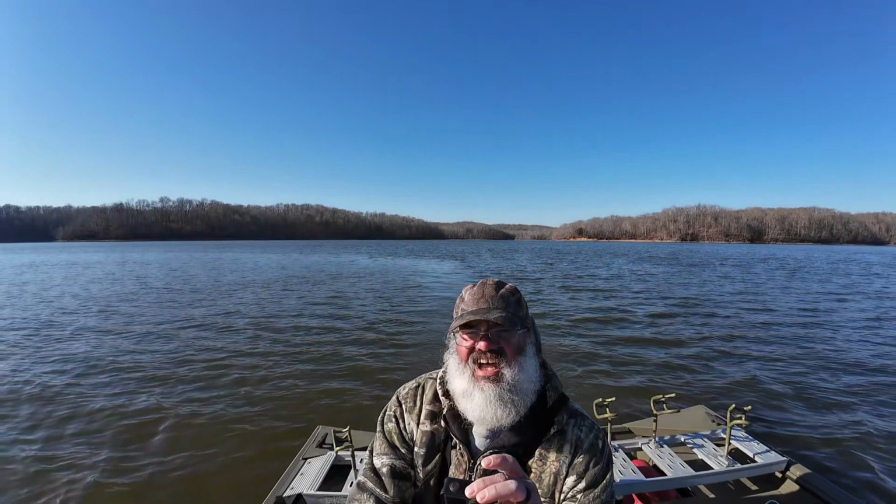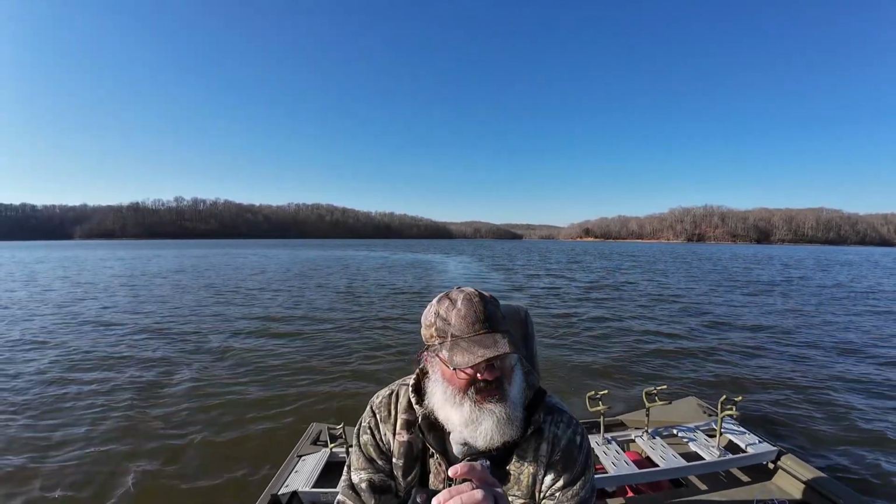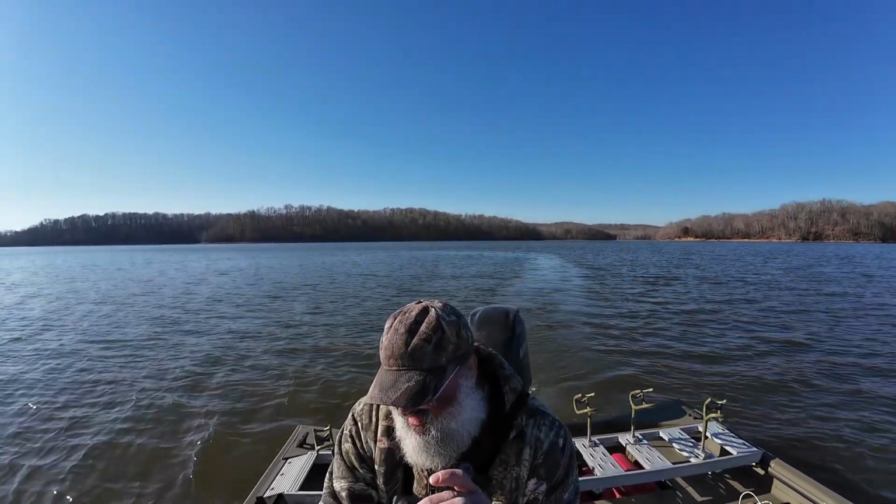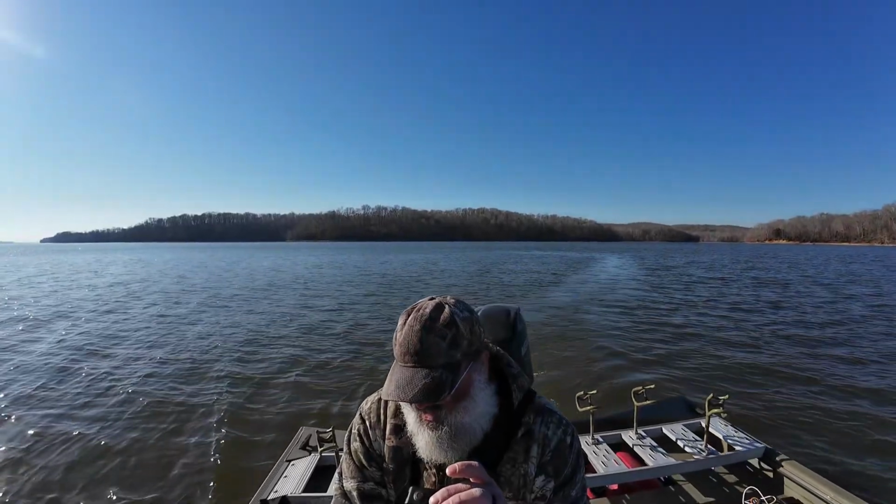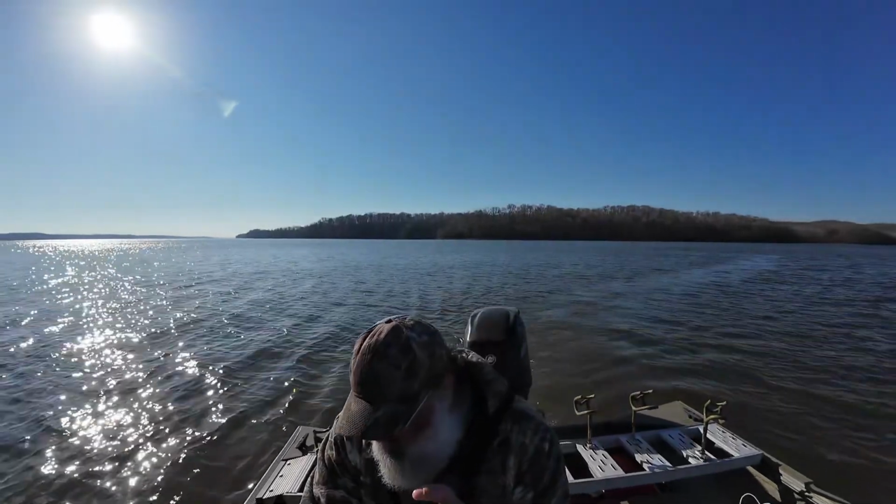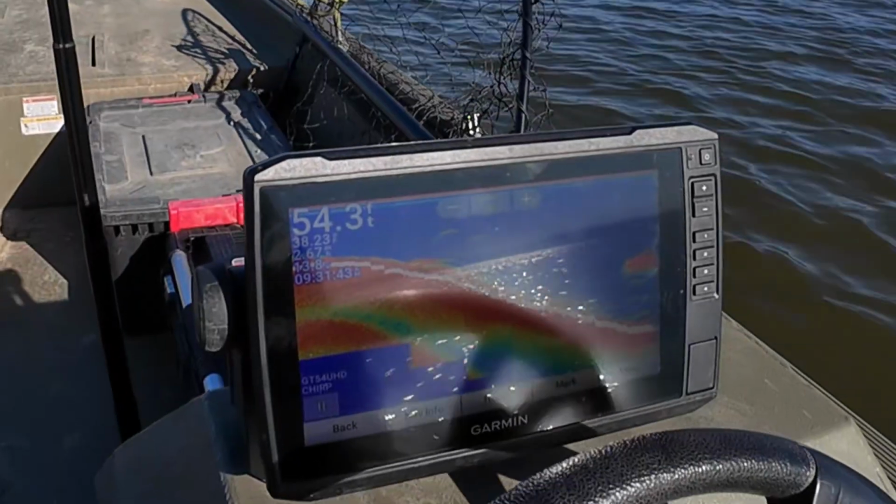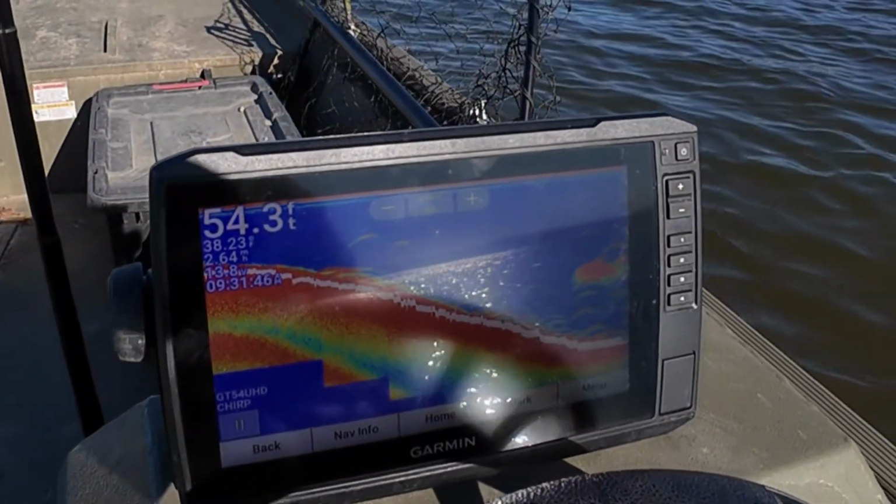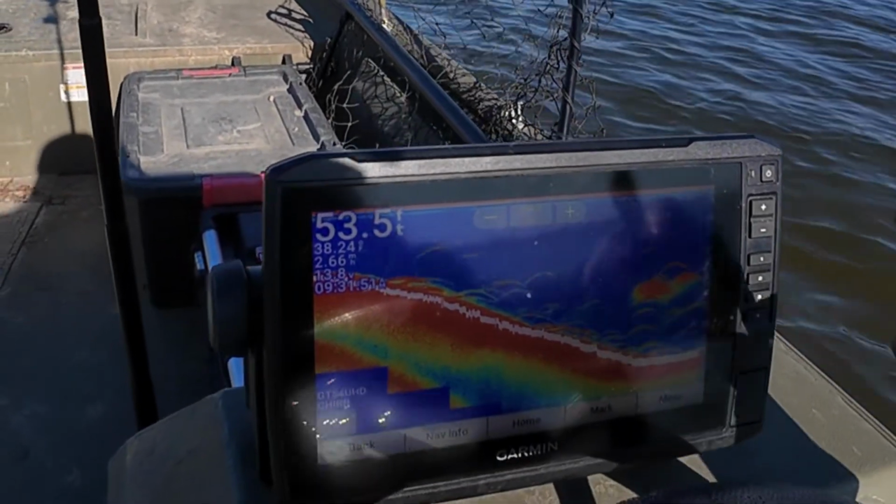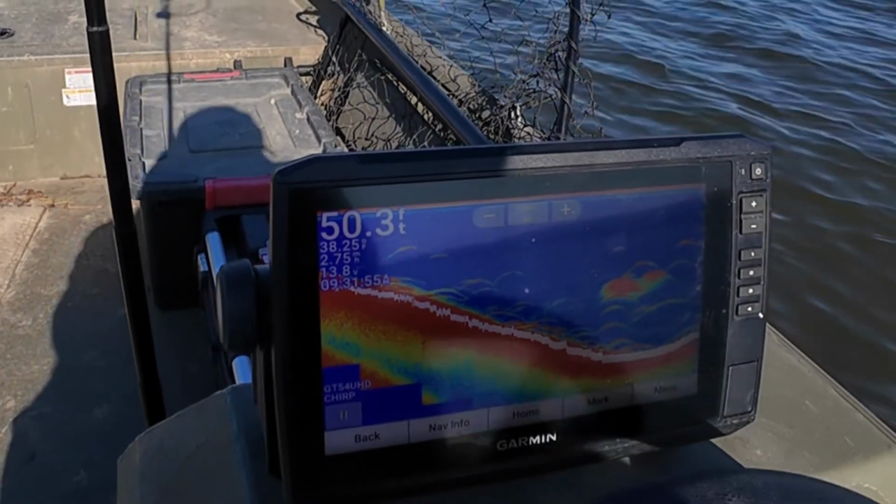Anytime you come to a lake and you fish it for the first time, you want to concentrate on the drop-offs and ledges and just kind of stay with them, and then you'll locate fish. You'll locate fish pretty quick. Sorry about the sun again. I was looking. There's some pretty doggone good signatures right there. A bigger catfish. That's probably bigger catfish right there.